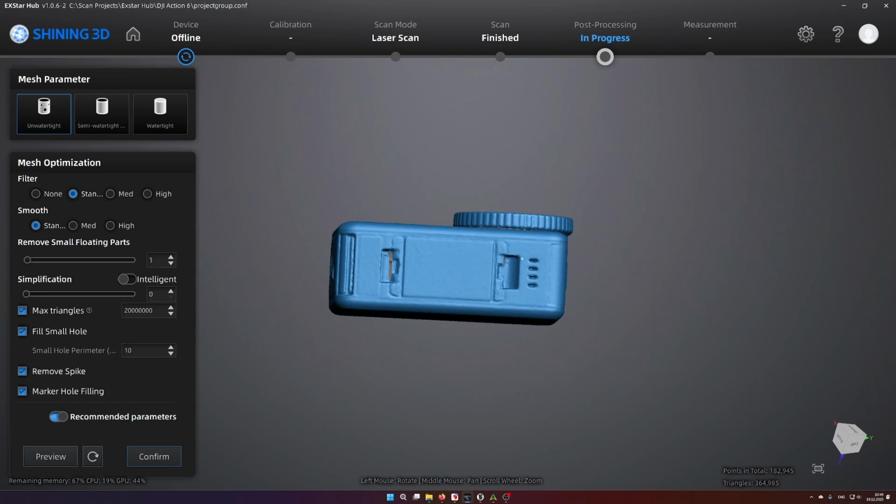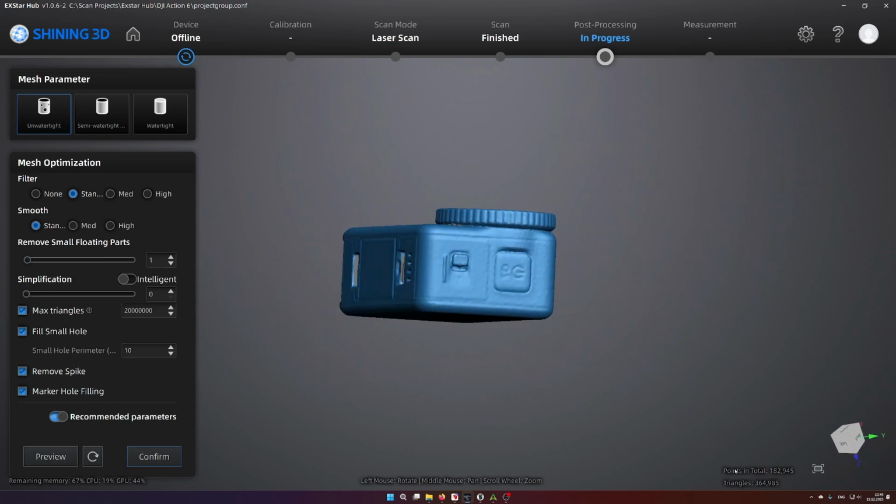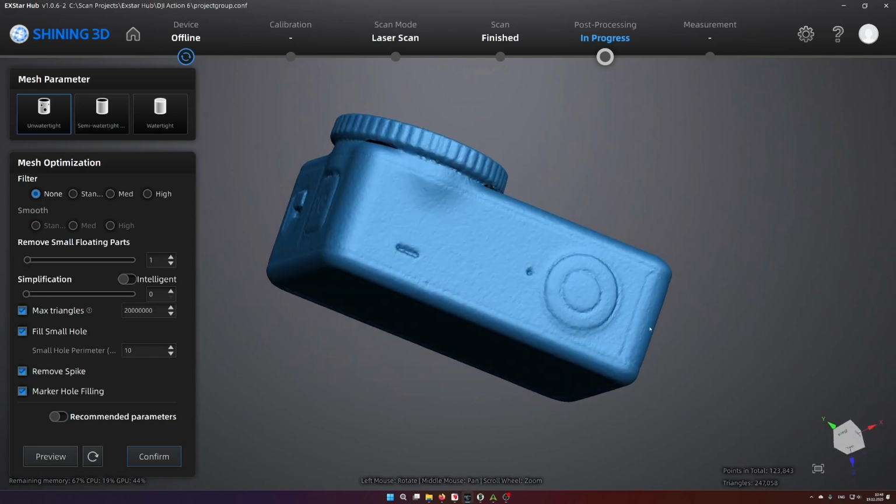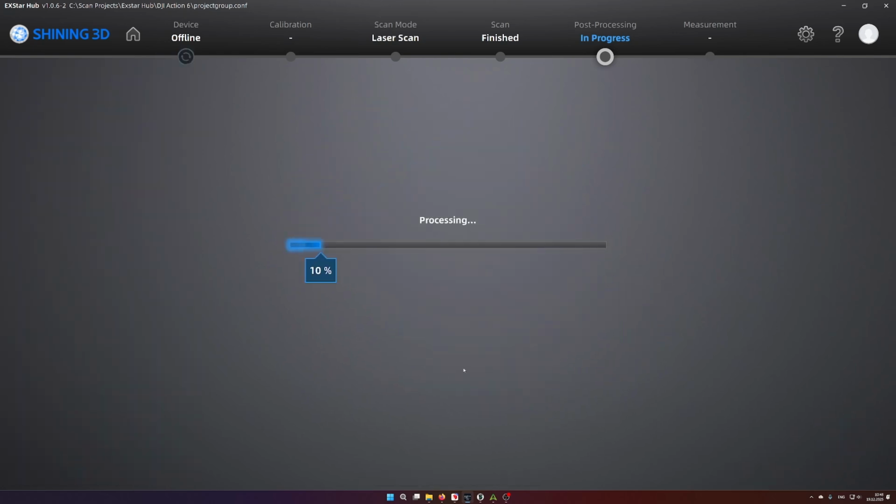Actually, it's moved a bit too much for my opinion. We're getting 400,000. I will choose no filter at all. So let's see how the result is looking. Okay, this makes it a bit sharp, but okay, let's retry the filter.